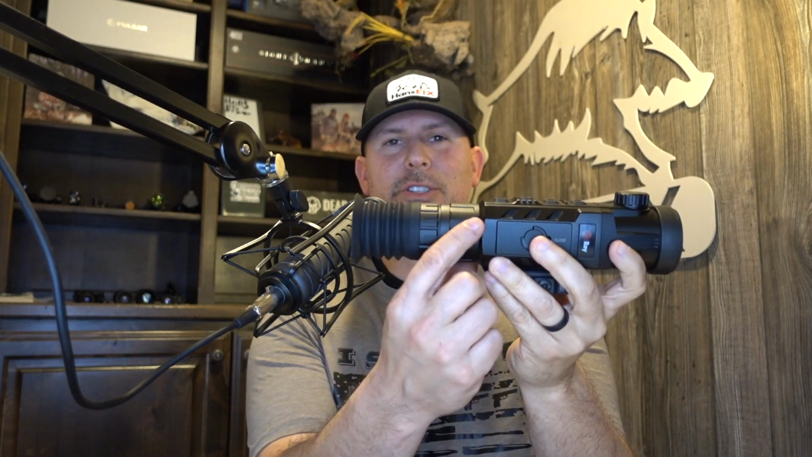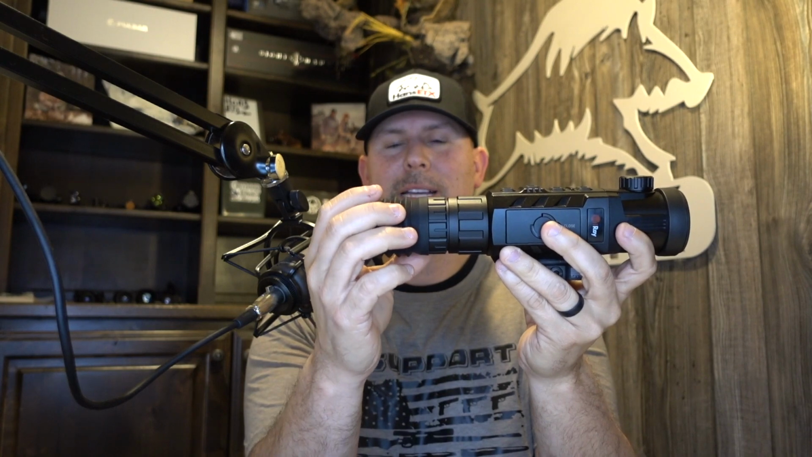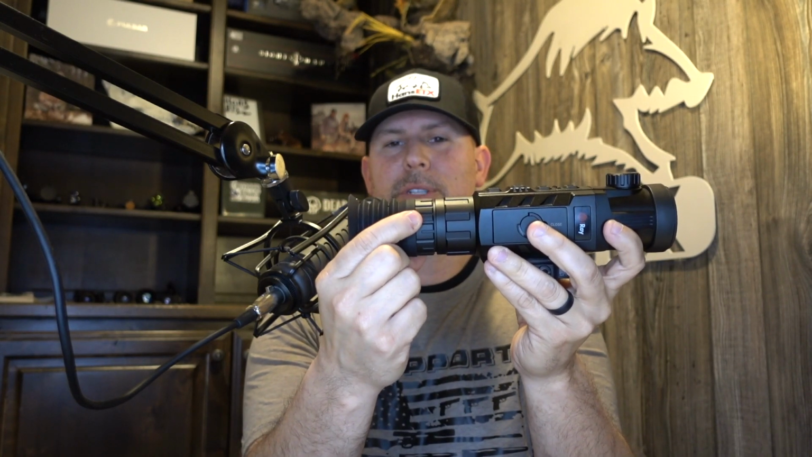When I would go out, either hog hunting or coyote hunting, I left it on the whole time. Never put it in standby mode. Only turned it off if I was done using it. You've got your eyepiece diopter focus right here. It's got a removable rubber eye cup. In a lot of pictures you see, people are taking that eye cup off. I left it on just because this is not my scope, and I have to send it back, and I didn't want to have to deal with trying to put that thing back on there perfectly.